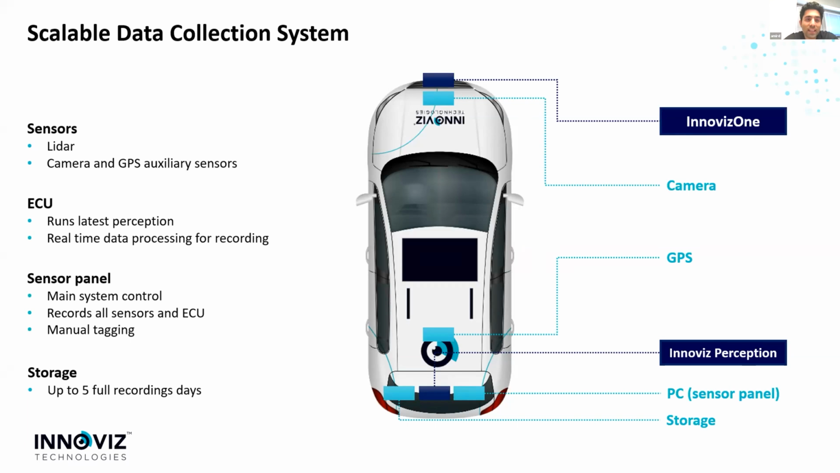But when we try to collect data, we want to make sure the system is really scalable, so we can deploy it easily on multiple cars. Another thing which is really important is to make sure that the data collection system is as decoupled as possible from the platform itself. Because Innoviz has multiple cars around the world, of multiple types, and the odds to deploy a system with the OEM on the same car type that we currently have is slim.